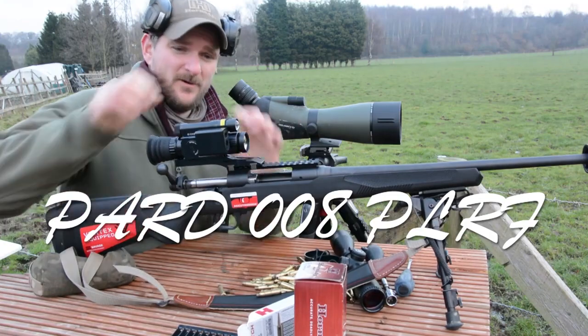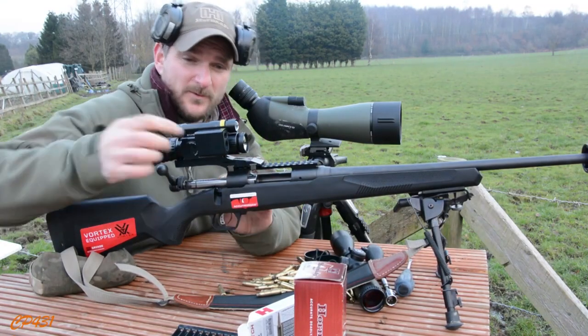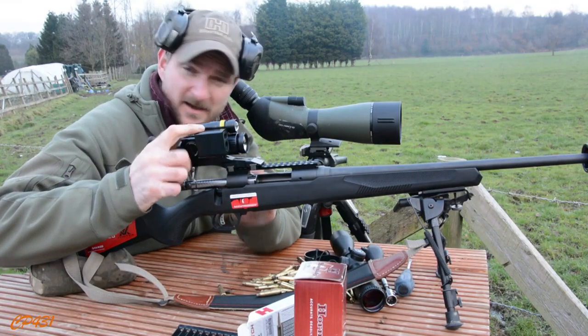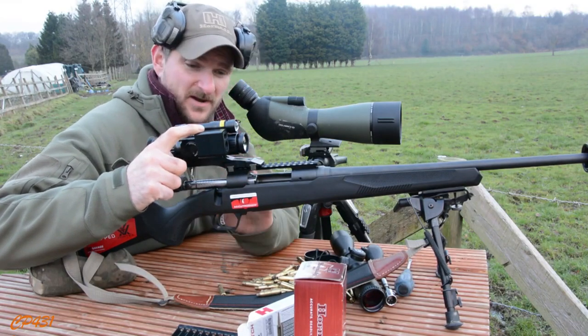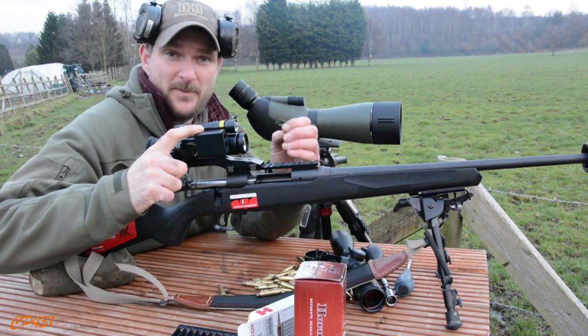Little sneaky peek now. I've wanted to use a PARD for absolutely ages. So this is the 008 with the new laser rangefinder on it. I've tested it on airgun, I've just zeroed it on the .22 centerfire. This is on a Savage 110 Apex.